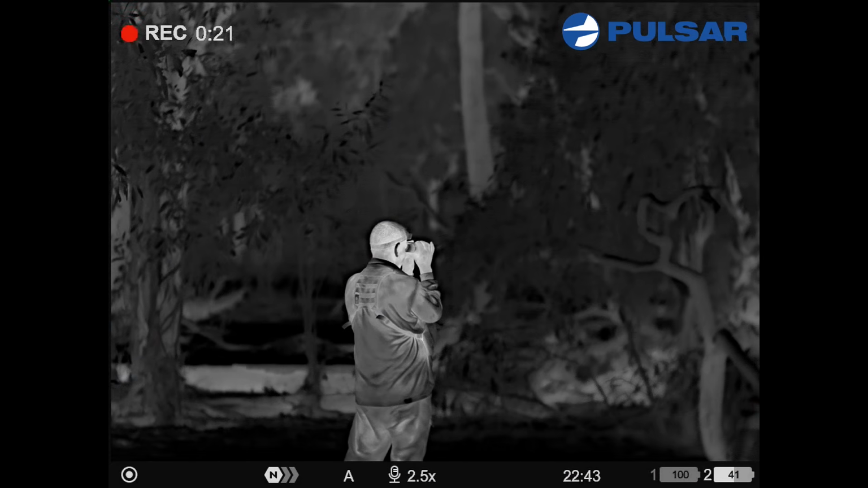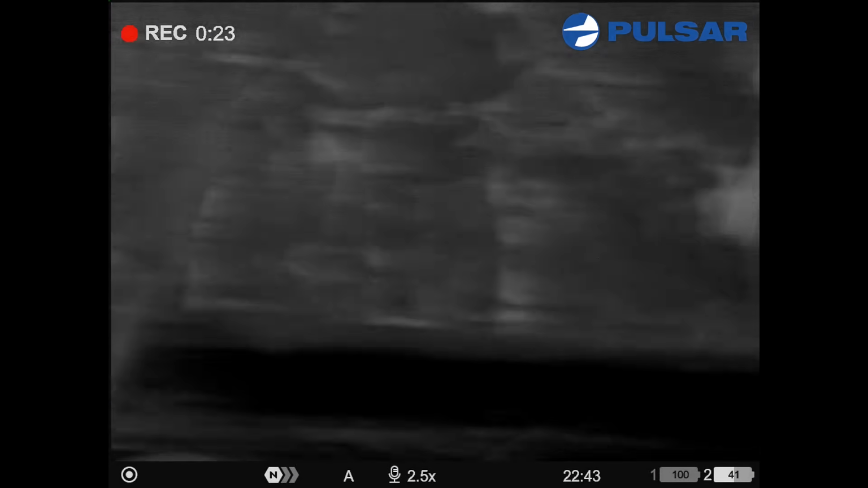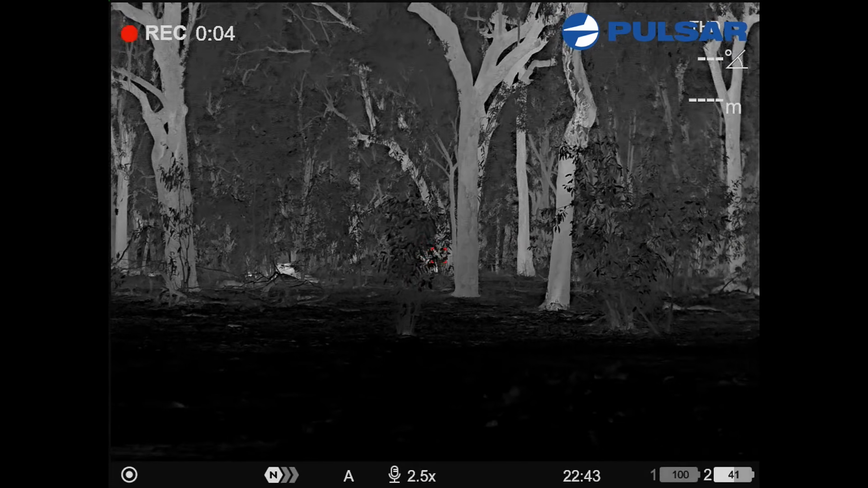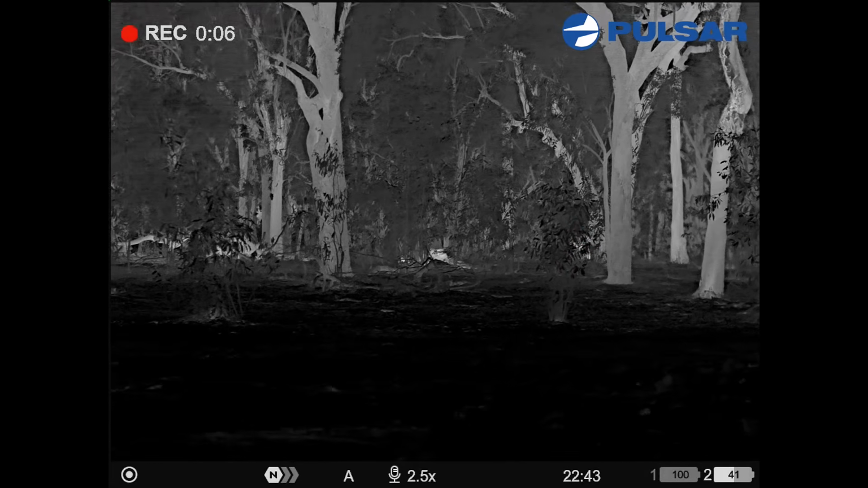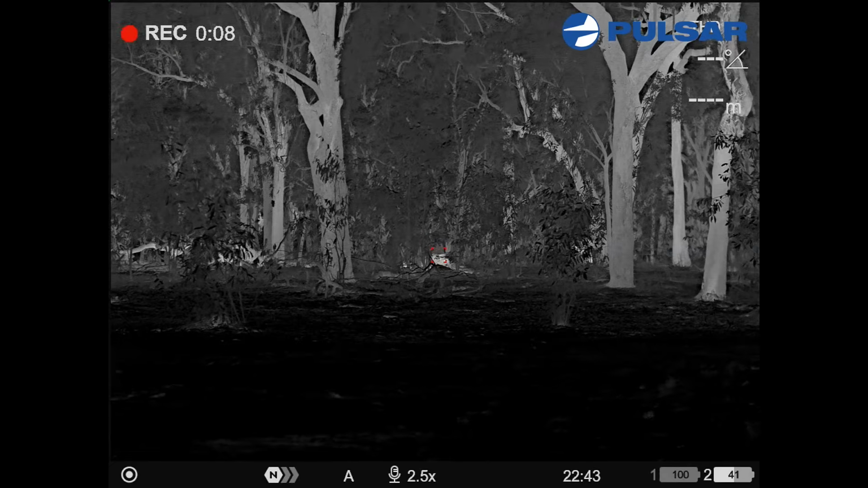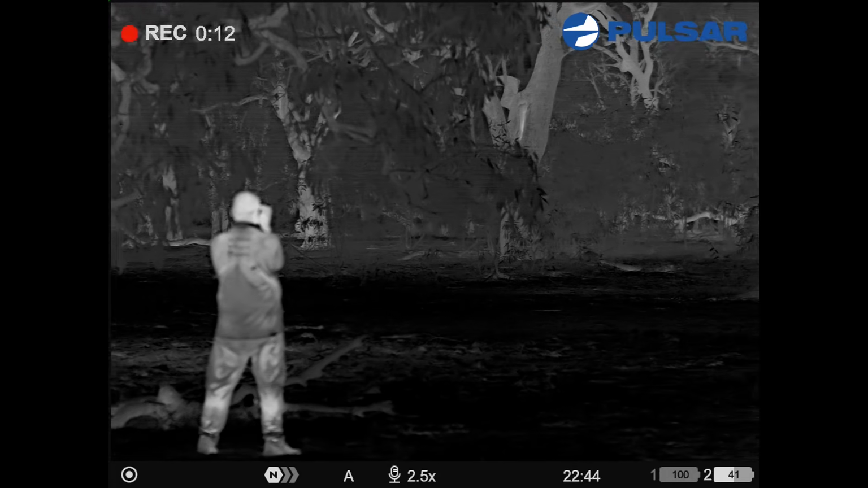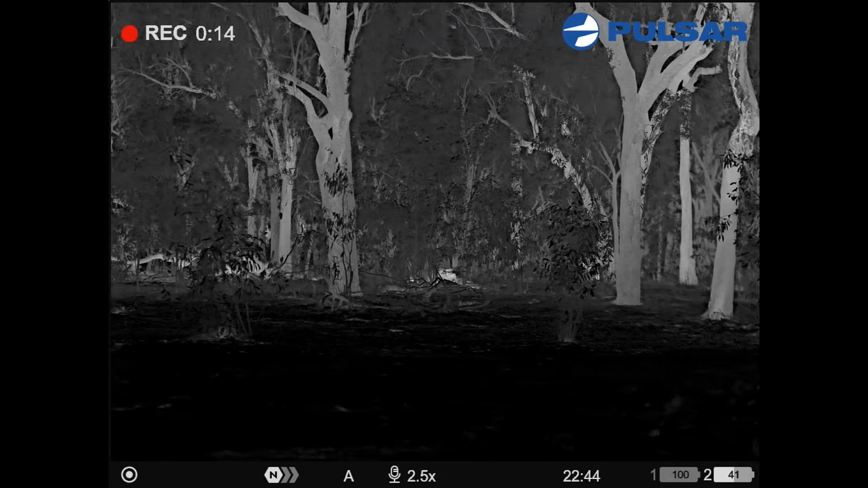Have a look at all the damage down in here. Pigs, buffalo, they're all having a field day on this billabong. You wonder why they're pests out here. We've got a buffalo up here behind that bush there. You can't see it, but we've had ID. But in there, we don't know what that thermal source is, so we're just trying to move around, figure out what that is.